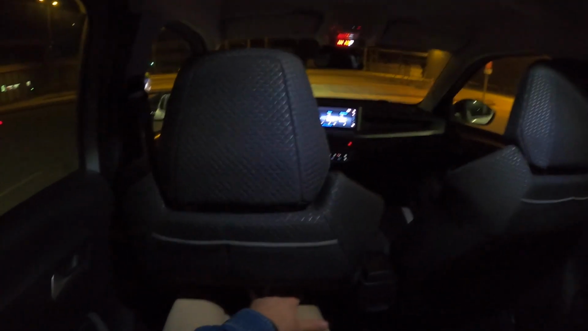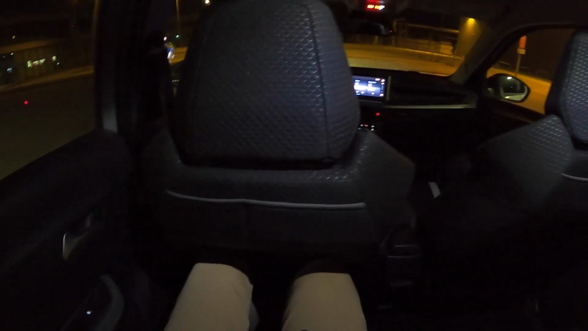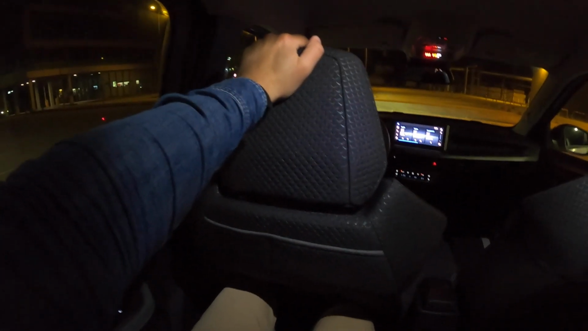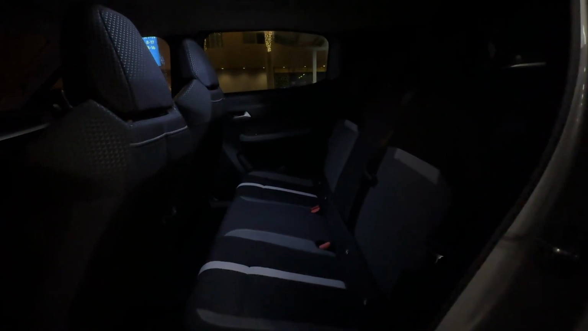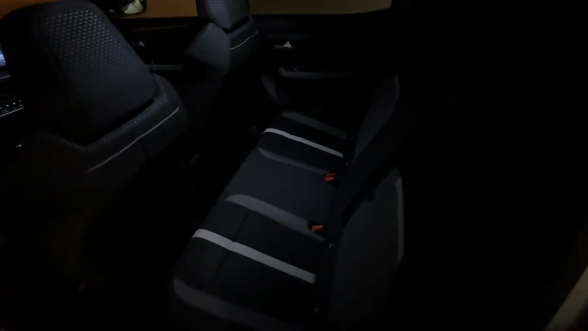Welcome to the back seat of the brand new Opel Frontera. There is an adequate amount of room here. There are nice cutouts in the front seats. I'm 186 centimeters tall, and the driver's seat is at my POV driving position, which means it's a little bit further back than usual. I'm not complaining here. The bench itself is quite soft and I feel quite comfy here.